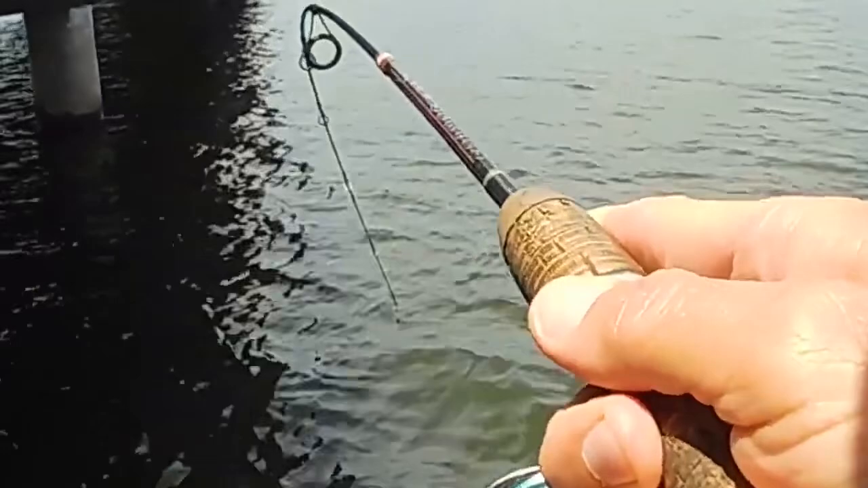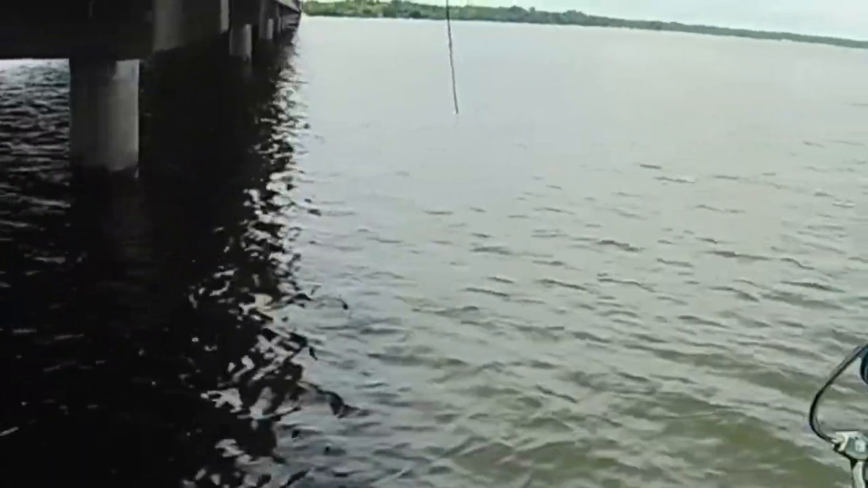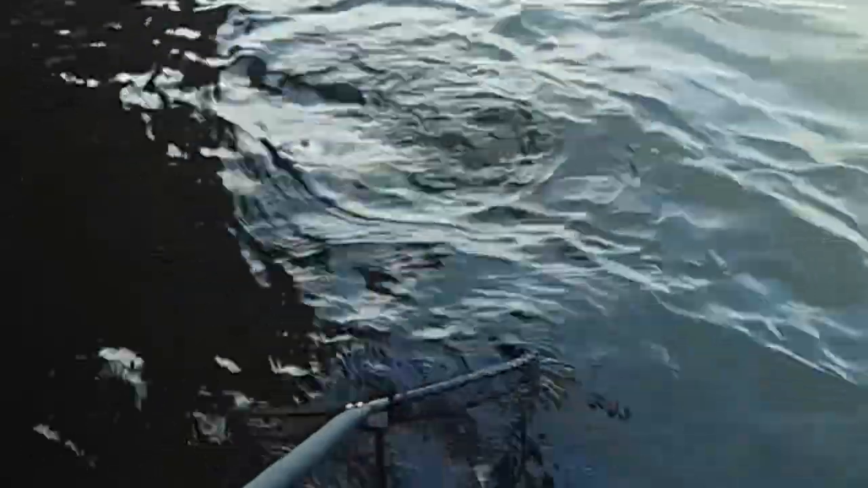He's a bigger something. I can't tell what he is. Maybe a largemouth, maybe a drum, yellow bass. Maybe it's a drum. It looks like a drum, I think. Yeah, it's a big old drum. Yep. That sucker just met the end of him if he gets in this net. Big catfish bait.